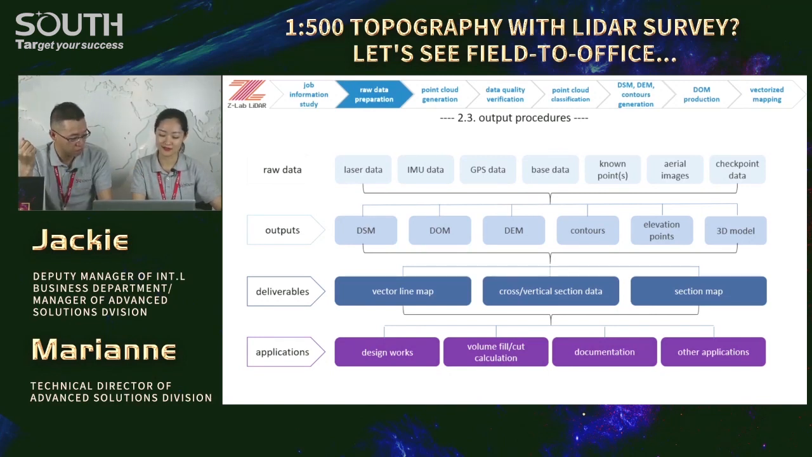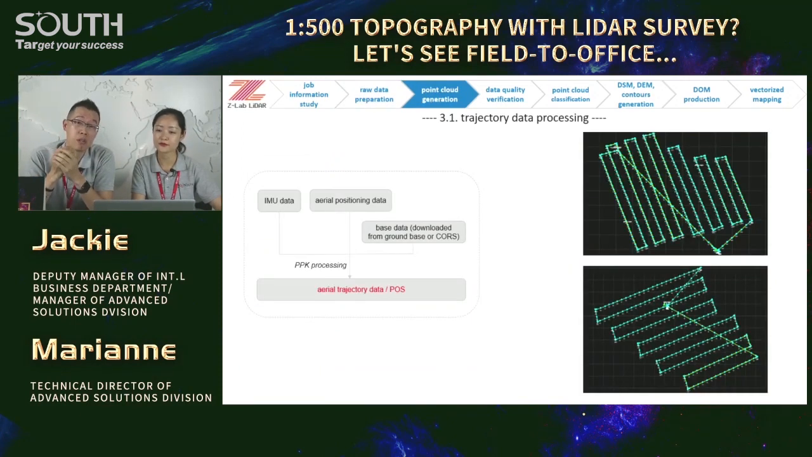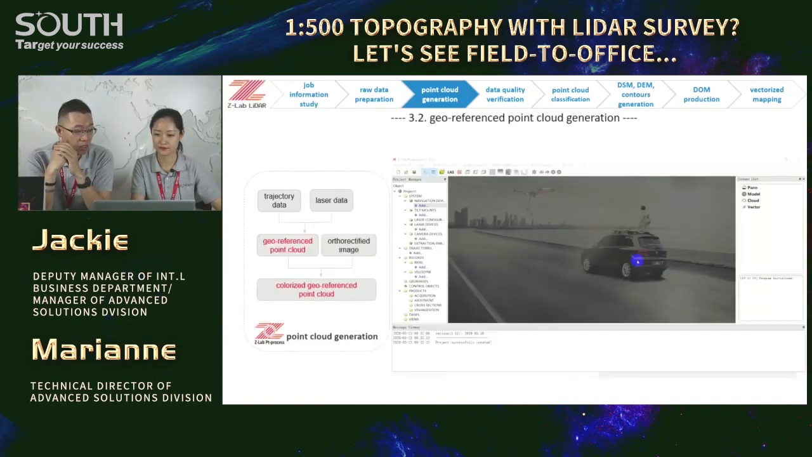Well, next, it will be the trajectory data processing. Since we have a Novatel IMU inside the LiDAR, we will use software from Novatel, Inertial Explorer. See here, we collect IMU data and GPS data from the LiDAR, and then download the base observations from the ground base or coast station. Then we do PPK processing, computation. Then we will have the trajectory data post file, positioning and orientation system file. Yeah, that's it. And then we go ahead for the point cloud generation.